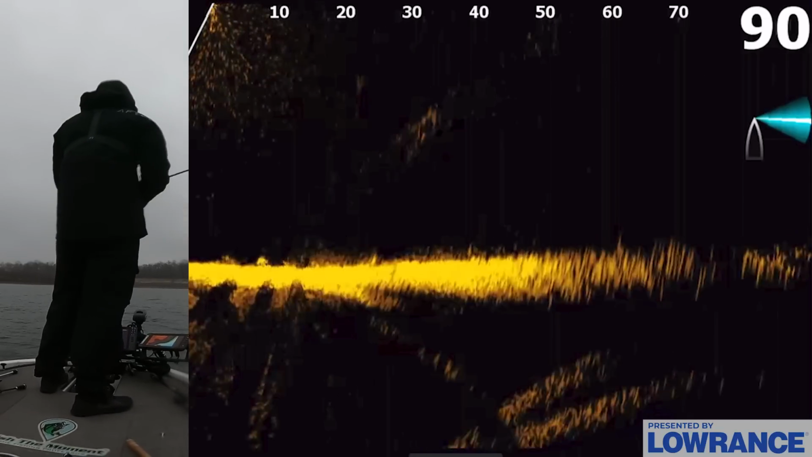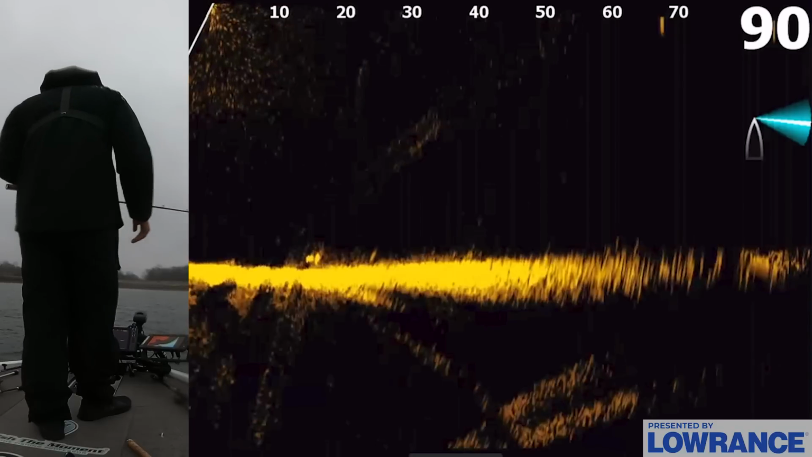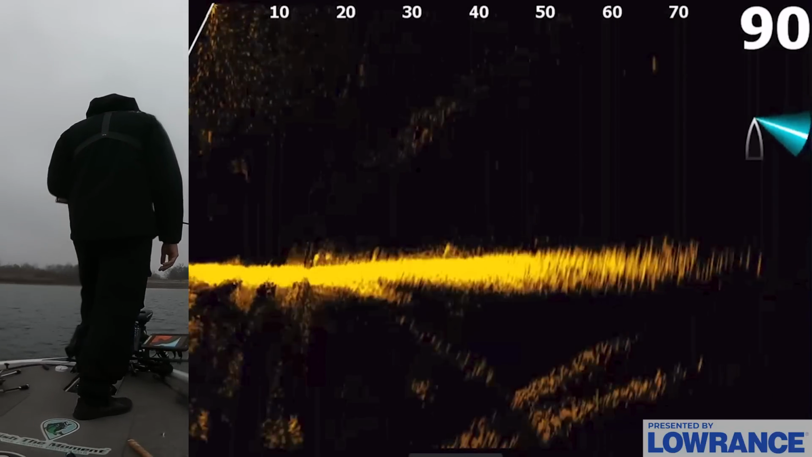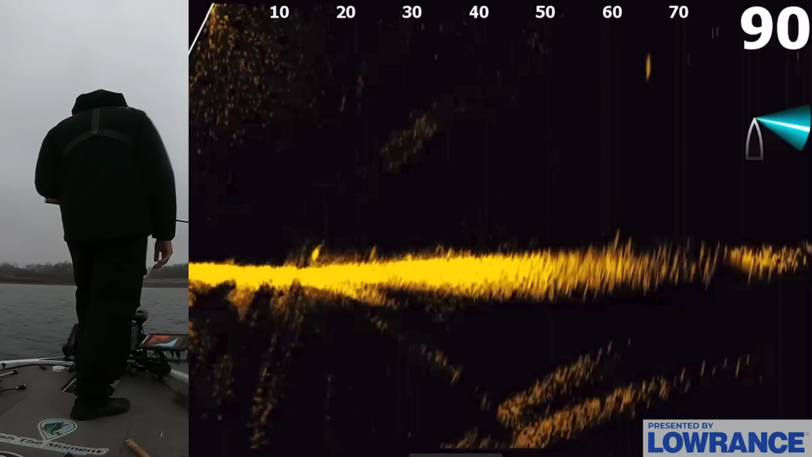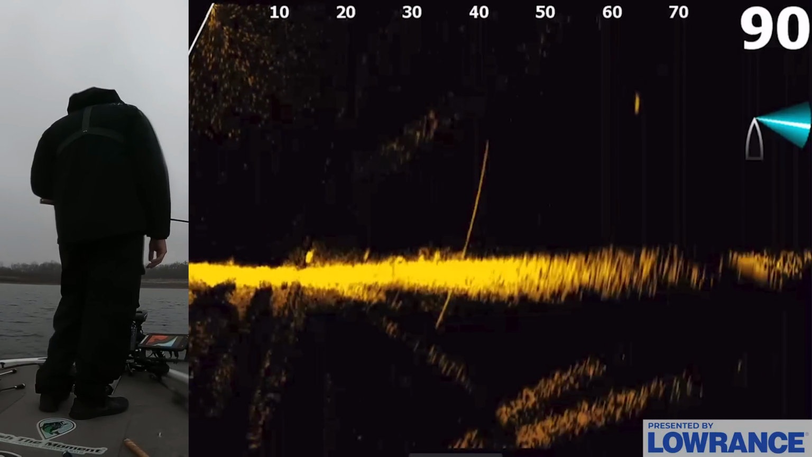Okay, they stopped biting the crankbait just a little bit, and I'm also getting pretty tired of winding that thing in. It's giving me a workout. Oh man, I've been doing a lot of weightlifting recently, and so my arms are already sore. That crankbait is not helping the cause.